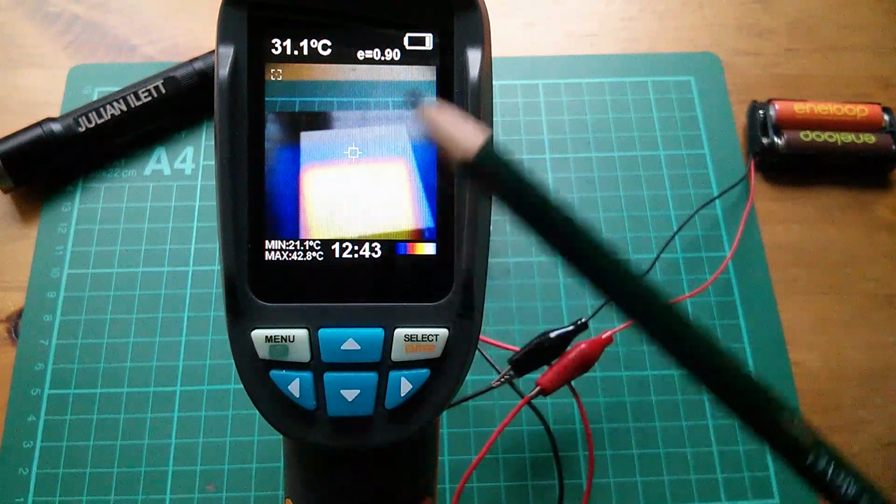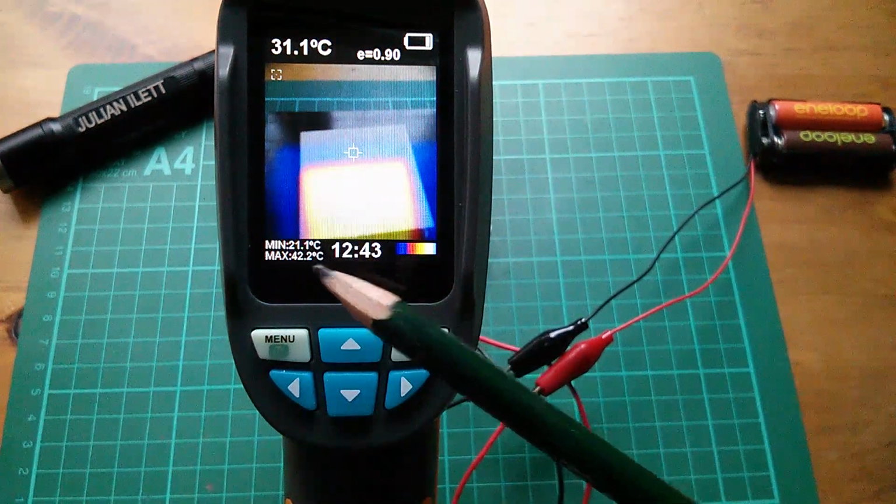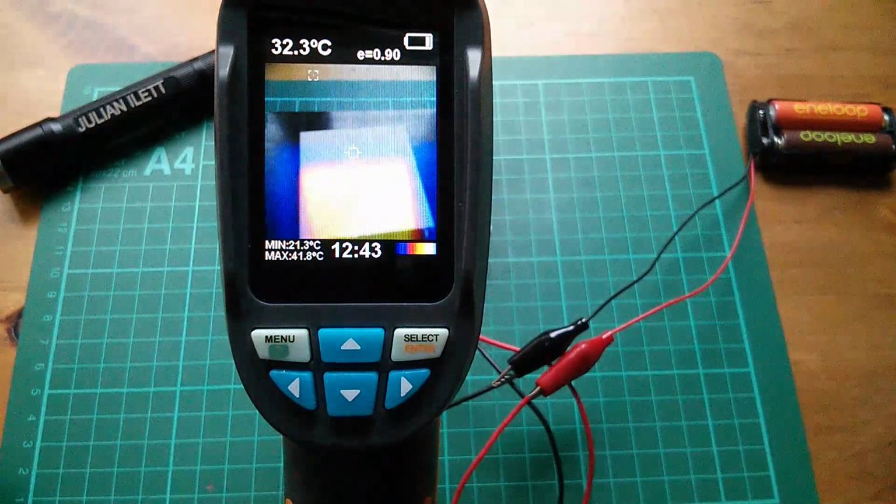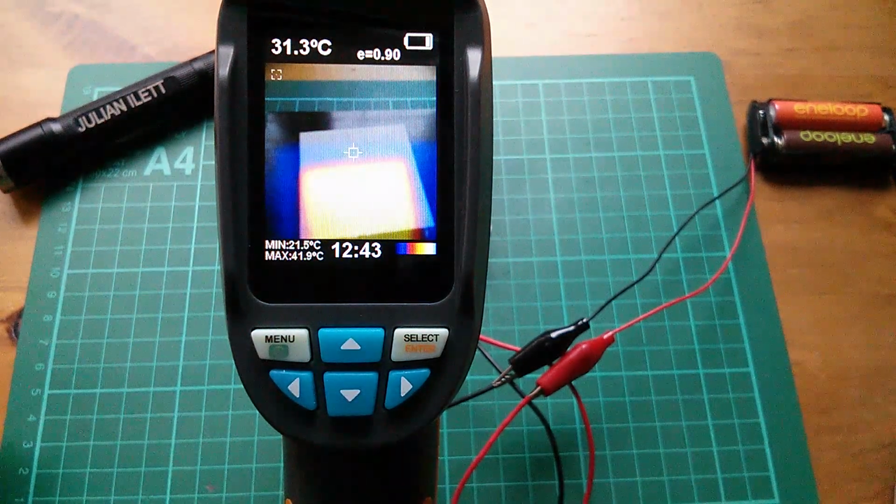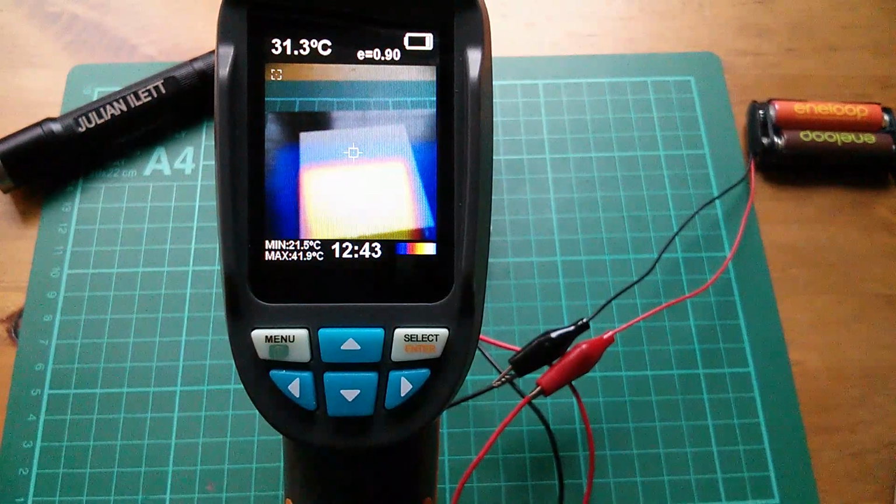So ambient, the background black, is 21 degrees. And the hot point on here is now reading 42, which it is about. That's quite hot, but not burning hot. So yes, the emissivity does seem to affect the higher reading, not so much the lower reading.